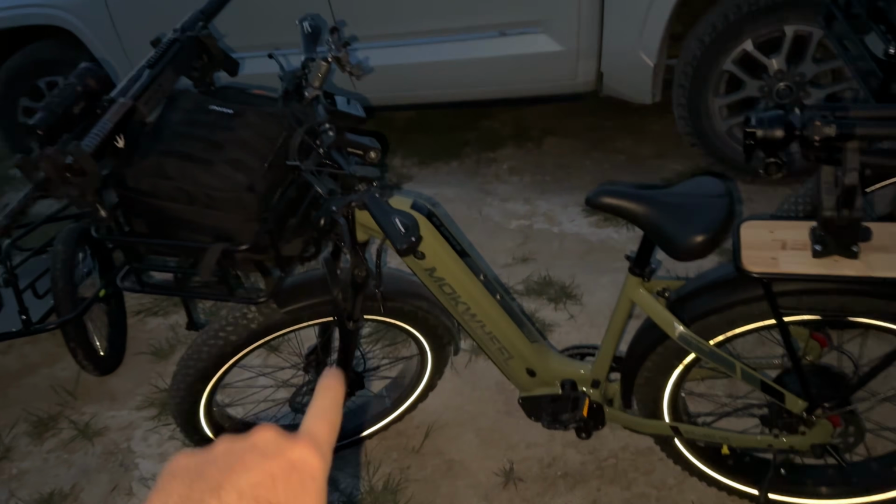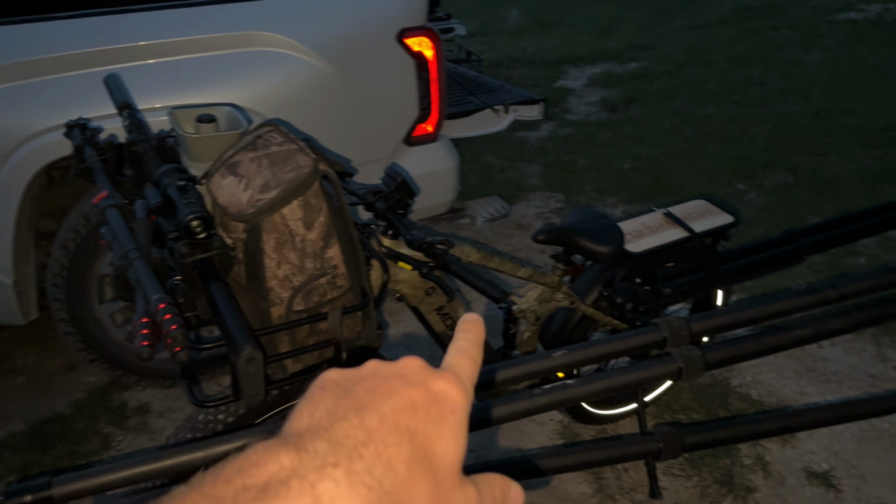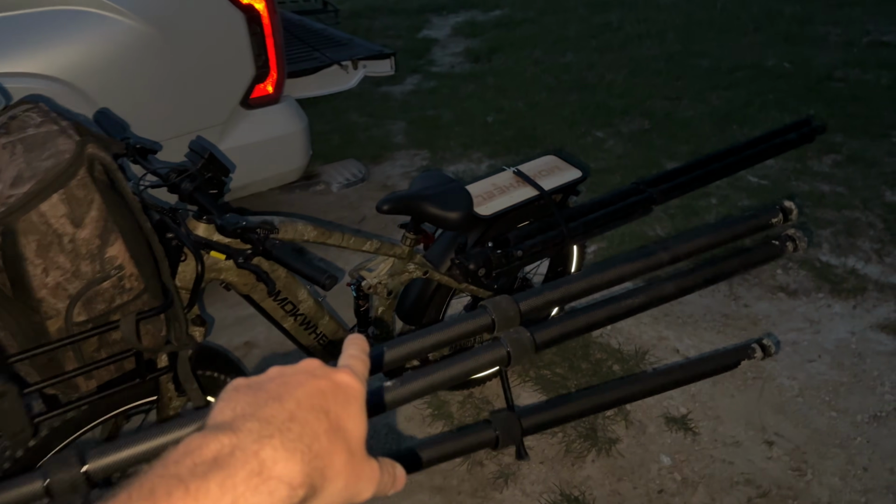So what we have right here are two Mokwheel bikes. I have the Basalt 2.0 and Sage has the Obsidian. The difference is his is more expensive. It's got shocks on the rear. Mine only has shocks on the front. His has shocks on both ends.